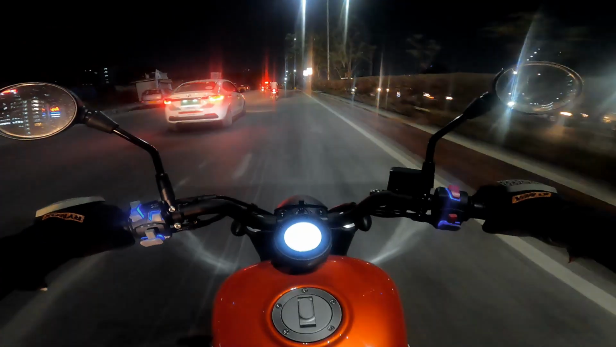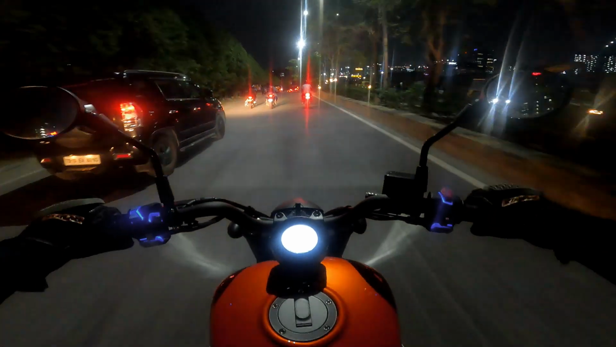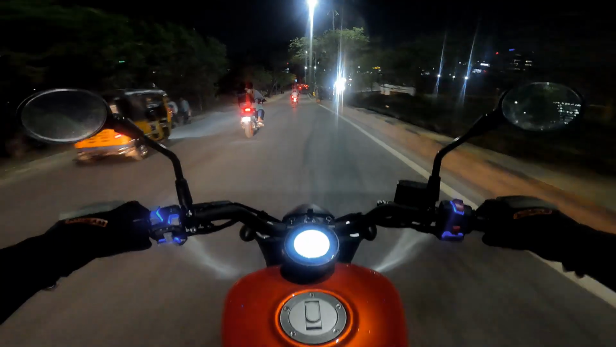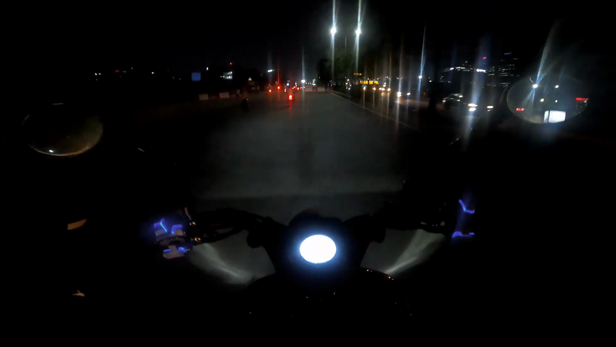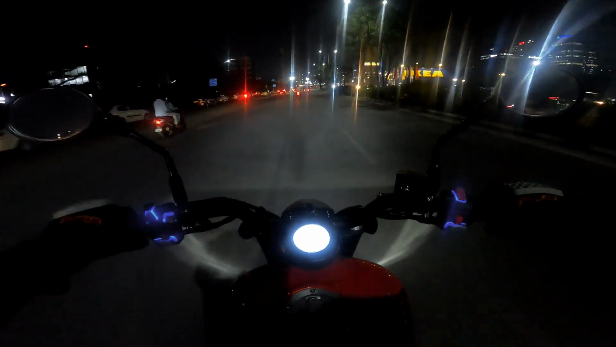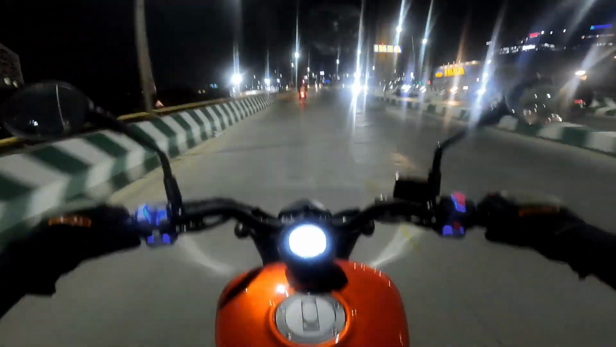Wow, nice relaxed seating posture, USD forks, fat tires front and rear. Trying to capture cinematics of this as well while doing the motovlog. Nice breezy pleasant evening here in Hyderabad. People are riding back home after a hectic day's work, but I am here to enjoy the riding dynamics of this beautiful bobber, and I love my job, riding the coolest bikes and the hottest cars. Thanks for all the support for making my dream come true, and the dream will continue.